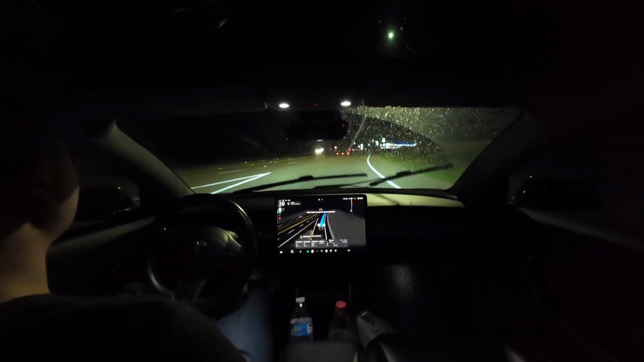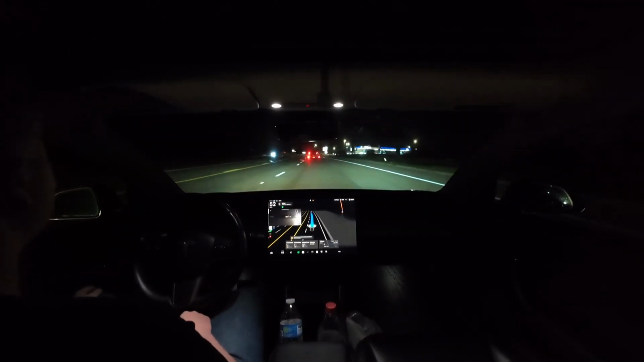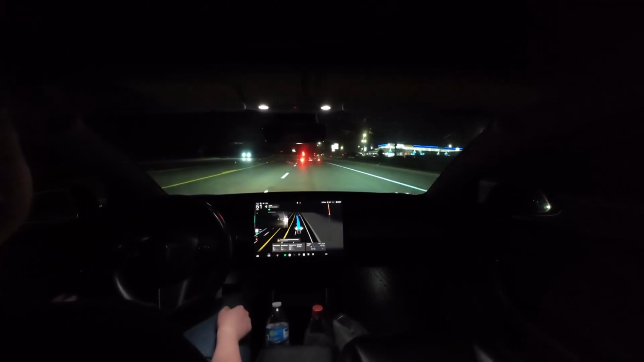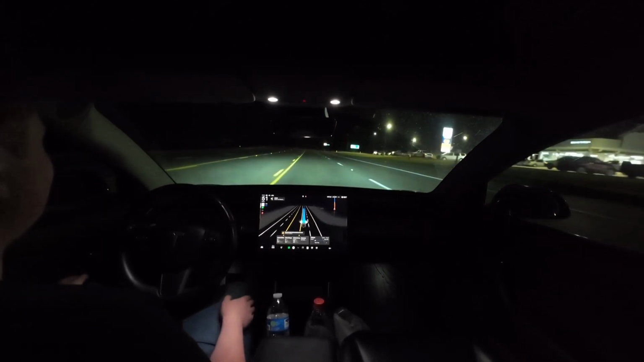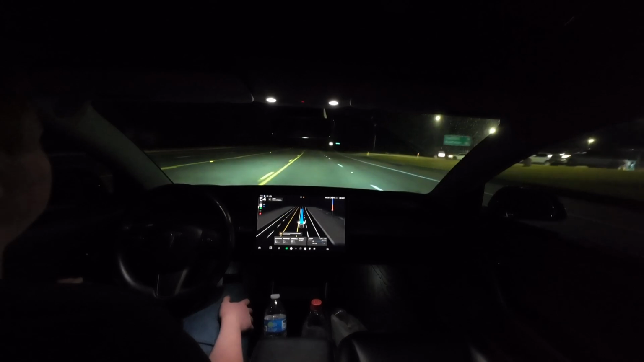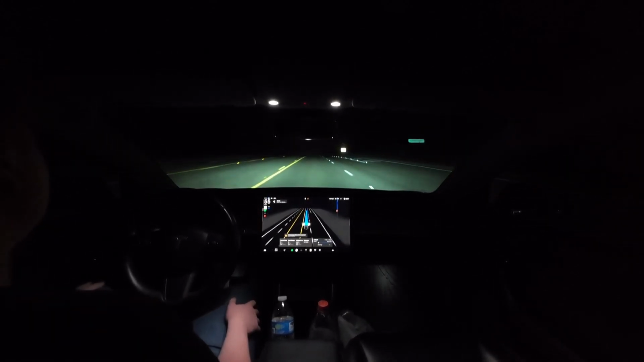Will this guy get over for me? No. But I'm just going to push the gas, get out of the way. Car's going to get over for this trailer. It was braking there. I pushed the gas so it wouldn't brake as much. It is wiping the window because it is vaguely sprinkling.